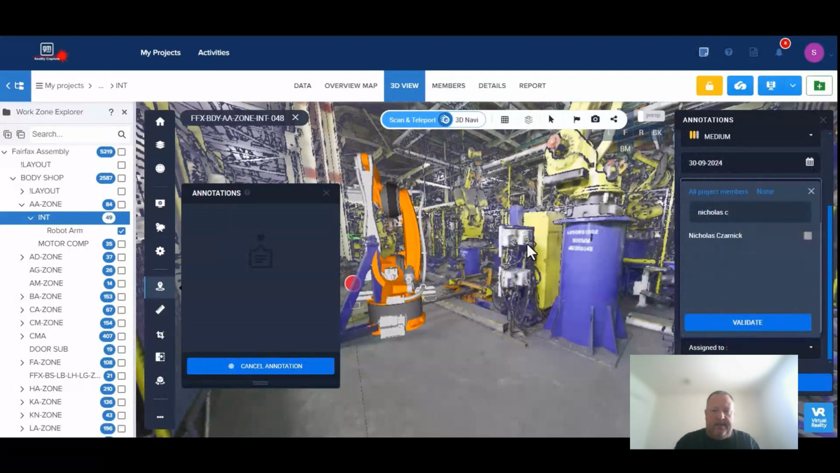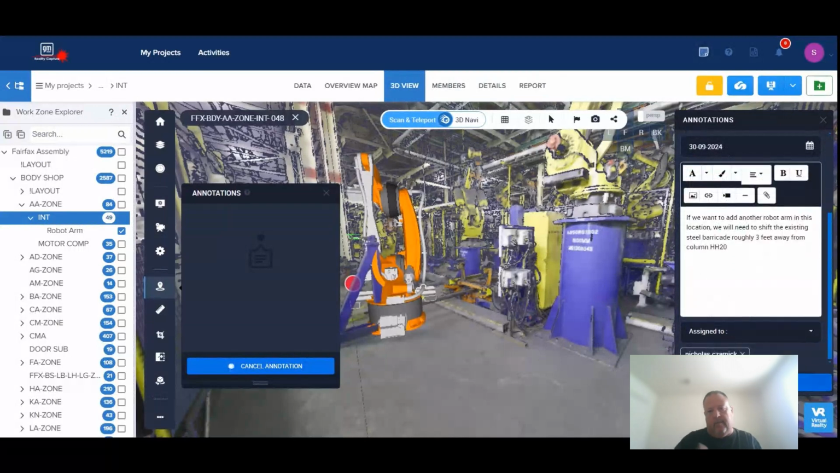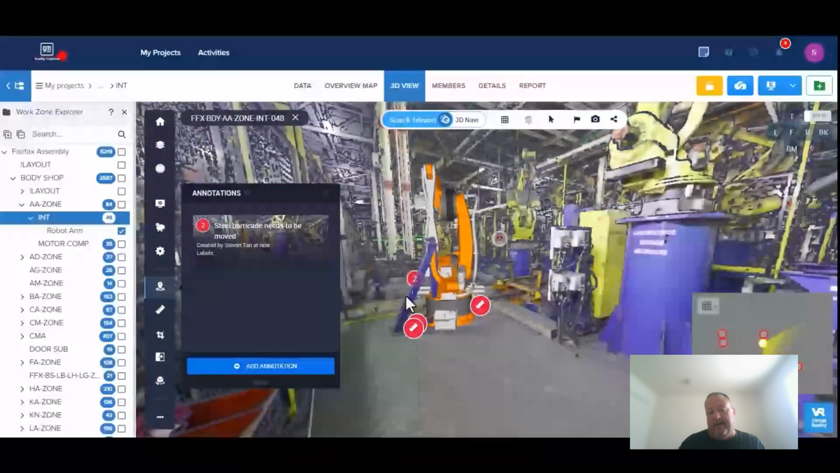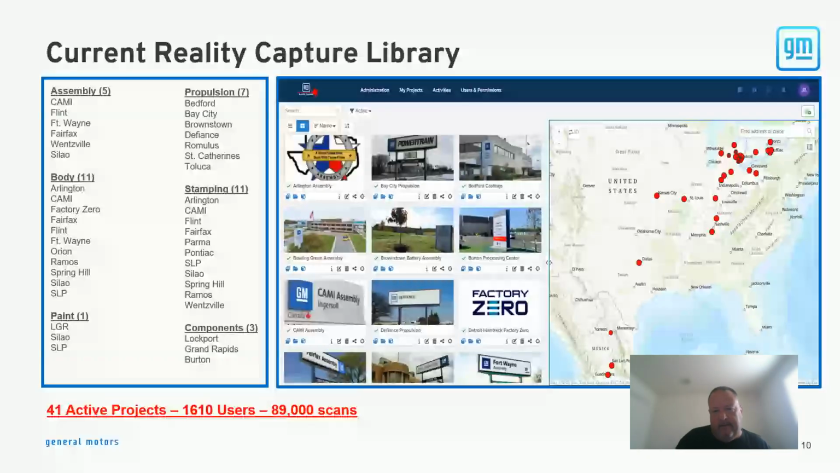And again, this is all being done by the engineering teams and their relationships with their suppliers, leaving us out of it, and really driving us back to one of our additional goals, which was ultimately to become librarians for the data, as opposed to the people that everybody relies on for leveraging the data for what we're trying to use it for.